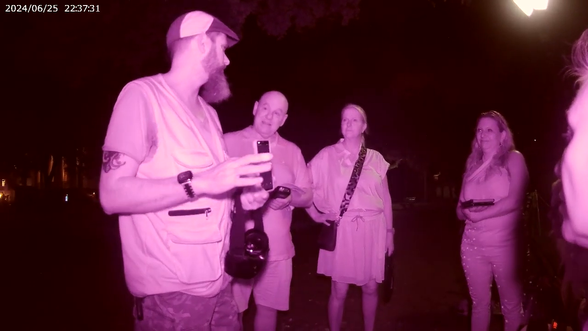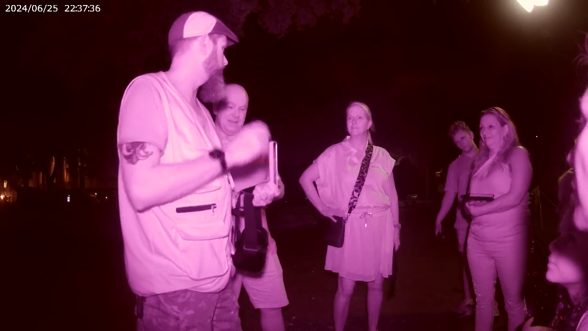And by the way, we see an average of about 4 pictures out of these. So again, we've had nights where it's gone all the way up to 12. She had 5, so she went above the average.